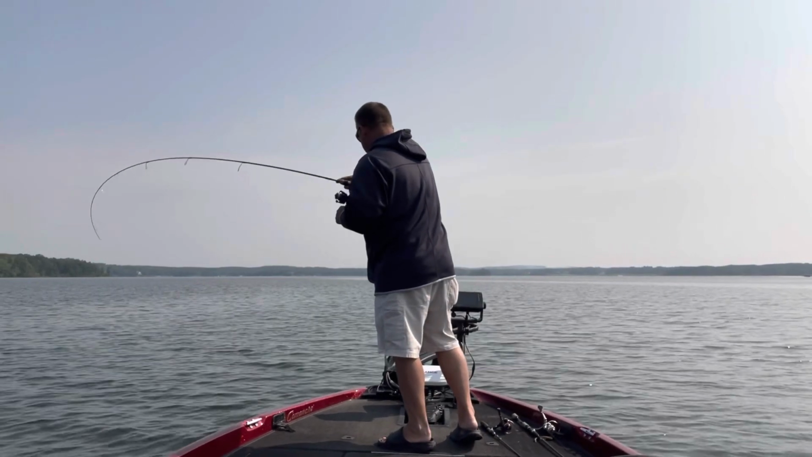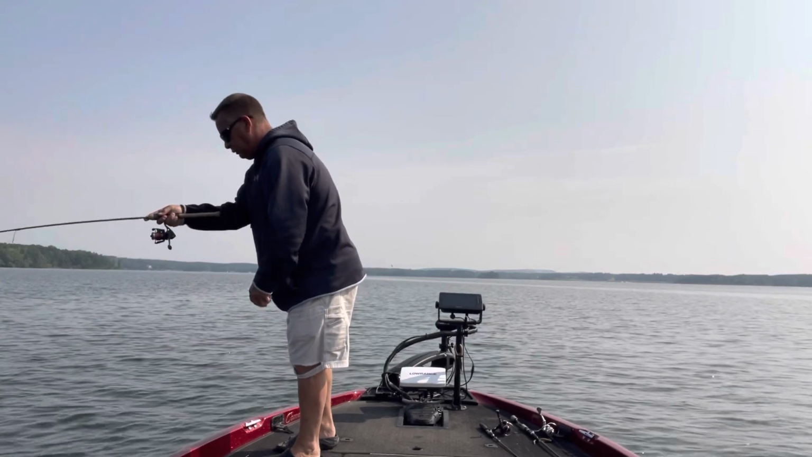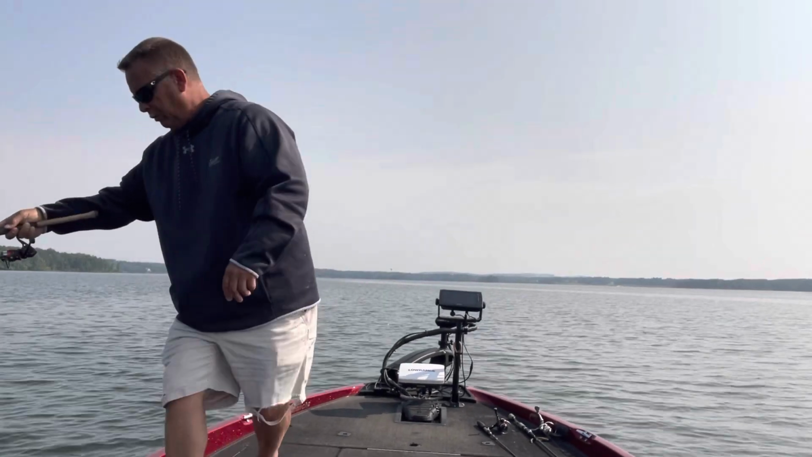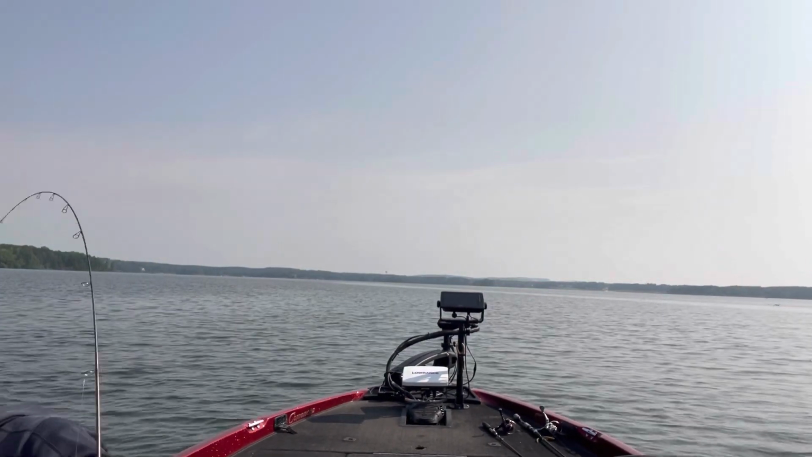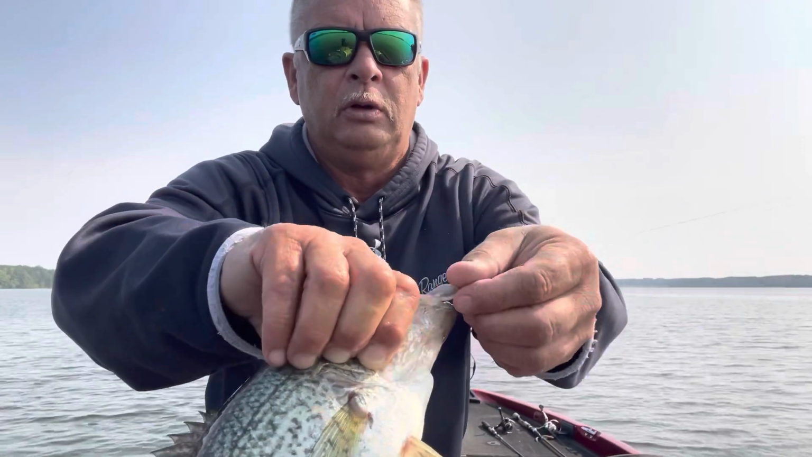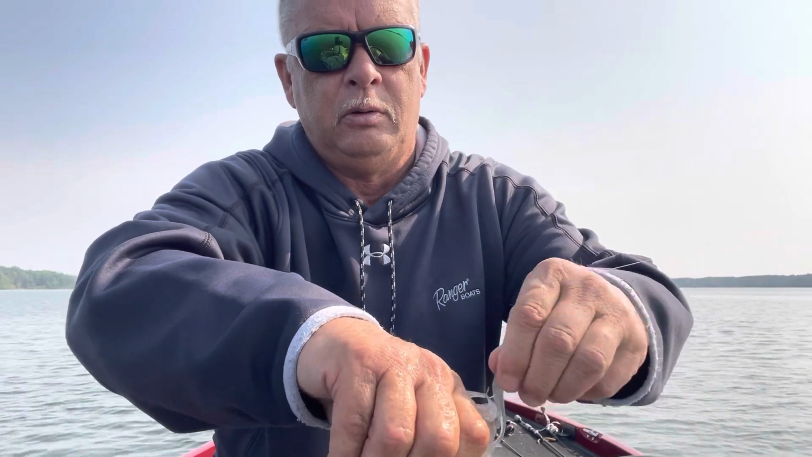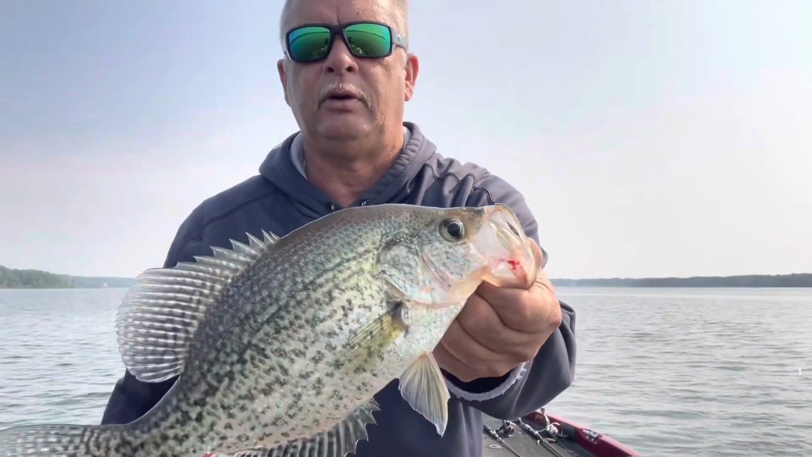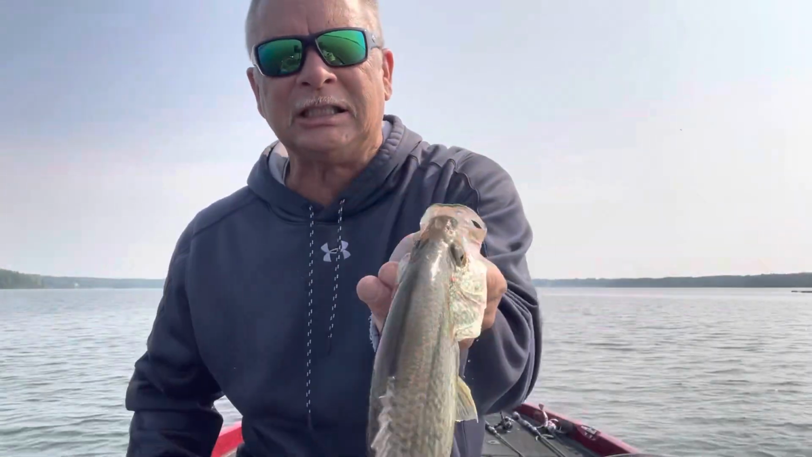Here's a better one. Oh, I barely got him too. All right, there's a better fish, y'all. Right in the side of the mouth. Yes, sir. Another good one. Oh, he's thick. Look how thick.